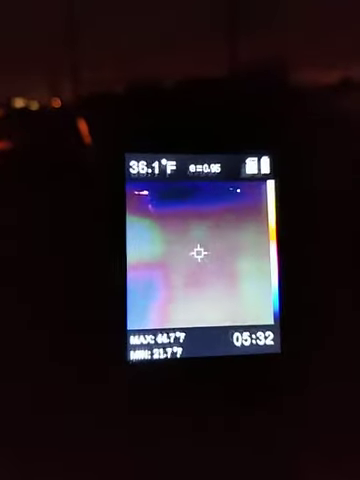And then as we scroll down here, you can vaguely see the outline of the box. Maybe, I'm not quite sure. I'm still new at this thing. I'm still kind of figuring out how best to use it and decide whether or not I'm going to keep it.